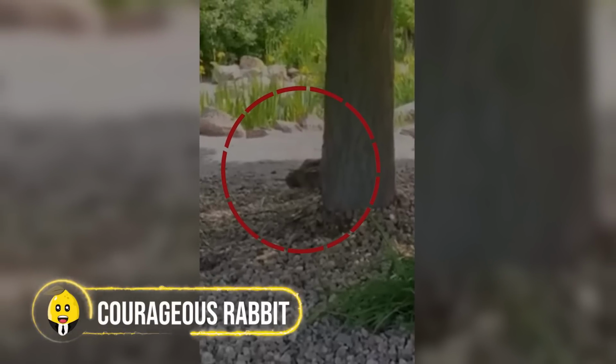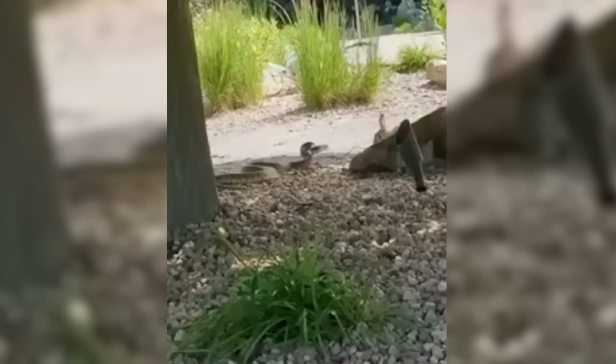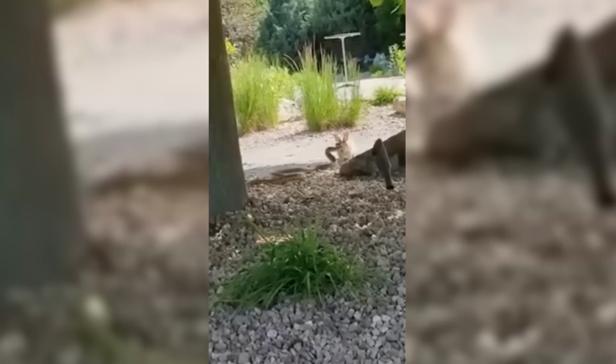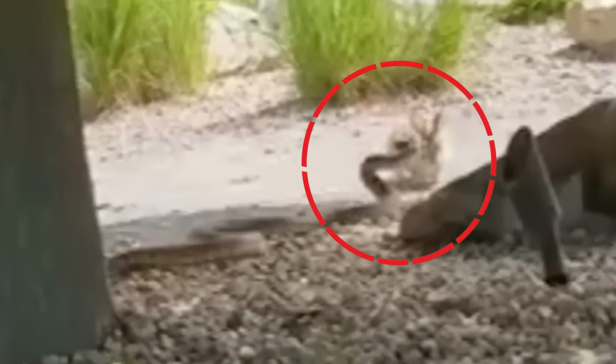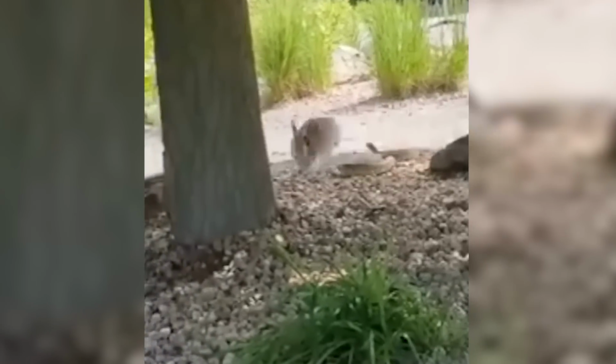Courageous rabbit. This mommy rabbit showed some real courage when this snake decided to barge into its territory with the ill intentions of attacking her babies. It's the motherly instinct that no matter who is in front, they are going to howl or leap at it in order to chase it away.